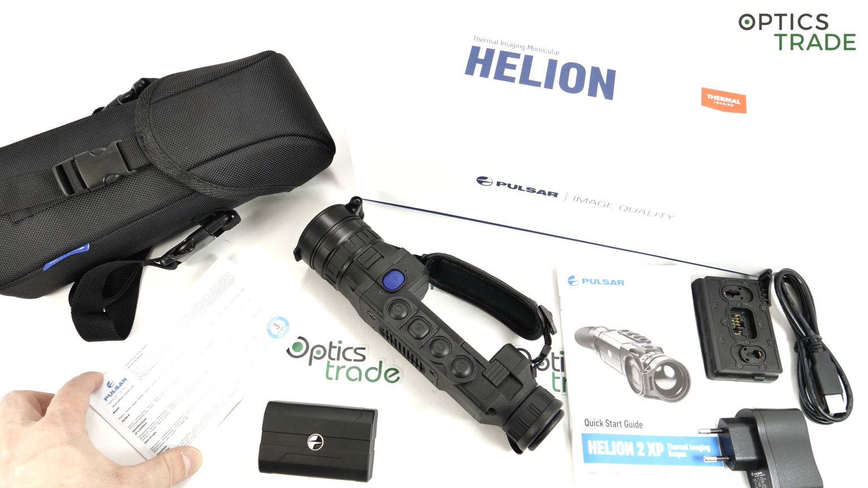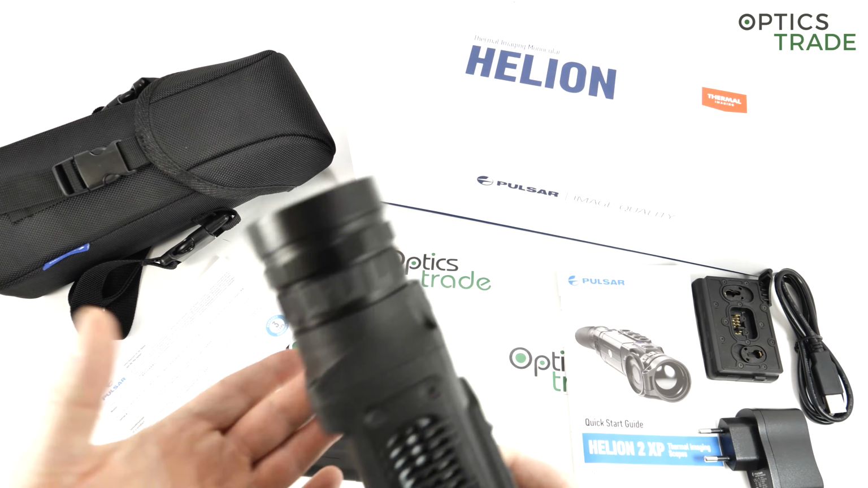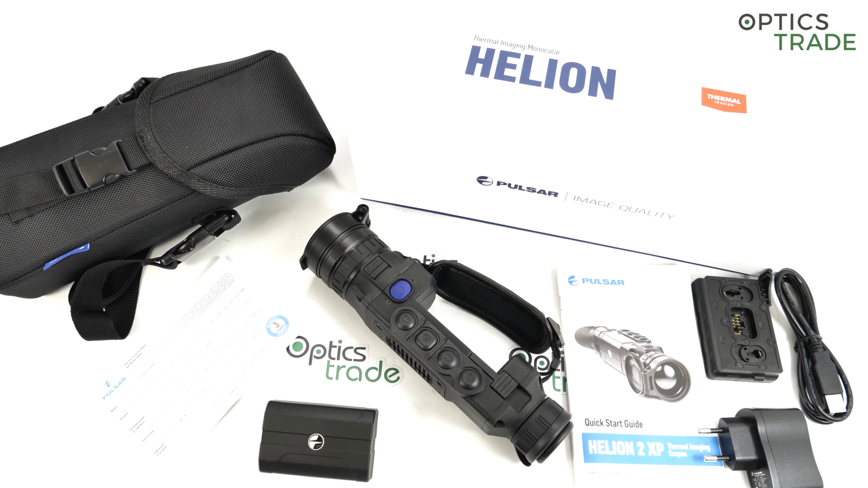The warranty of this device is 3 years. They will repair it also after the warranty. The costs of such repairs are not really high, and the service is in Europe, so they're really, really fast. If anything goes wrong, if you drop it and smash it and damage it in any way, they are able to repair it, and they're really good at it.